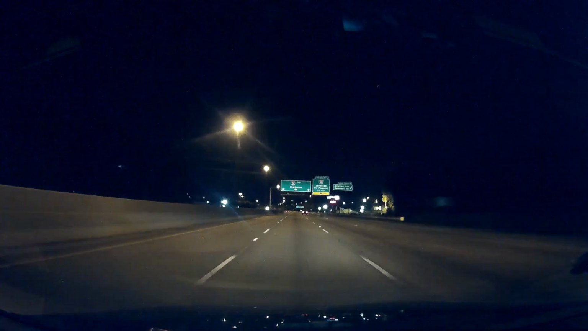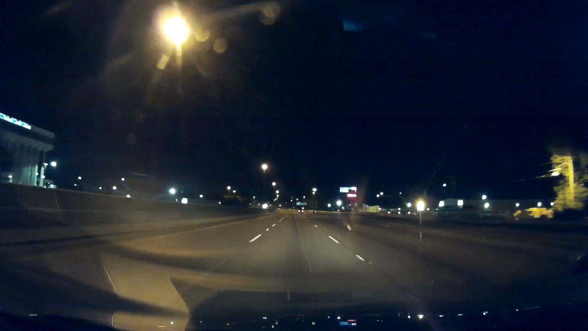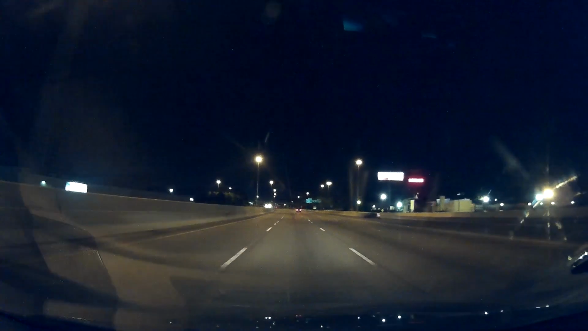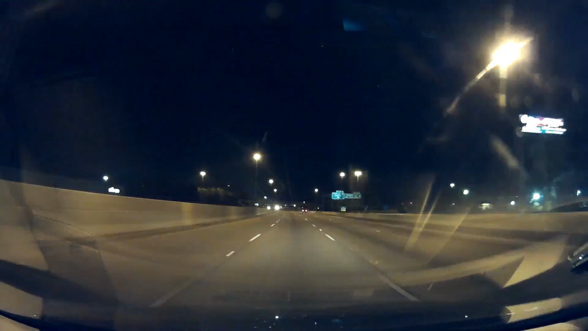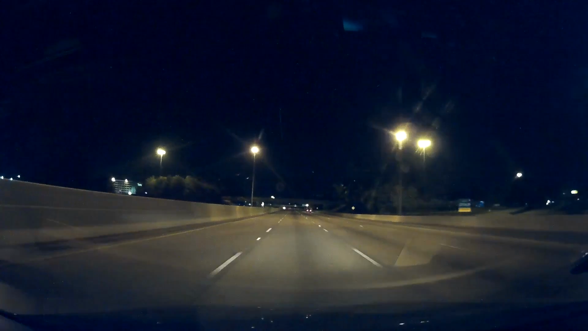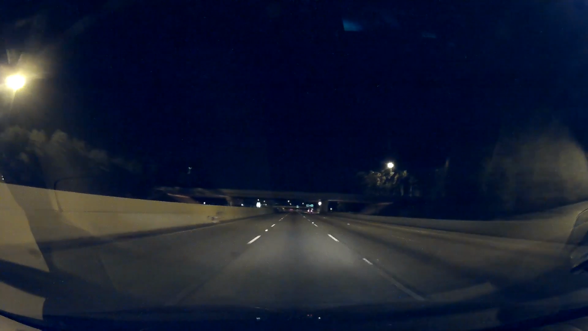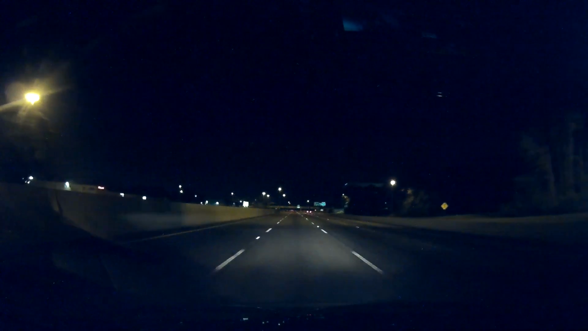But for right now, it's nicely lit. Nice yellow lights washing over the asphalt. Sound of the tires on the road clicking away. Bridges zooming overhead.